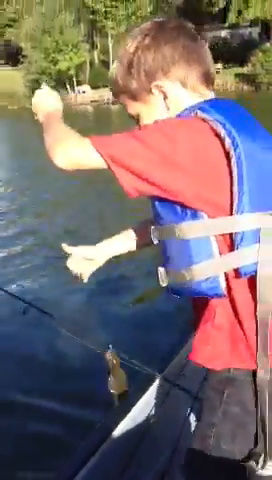There's some coming out. Probably a whole school. We're marking fish there. And he's on. You got one? Alright, you watch the fish finder and you keep catching them, okay? I'm going to try to catch one.